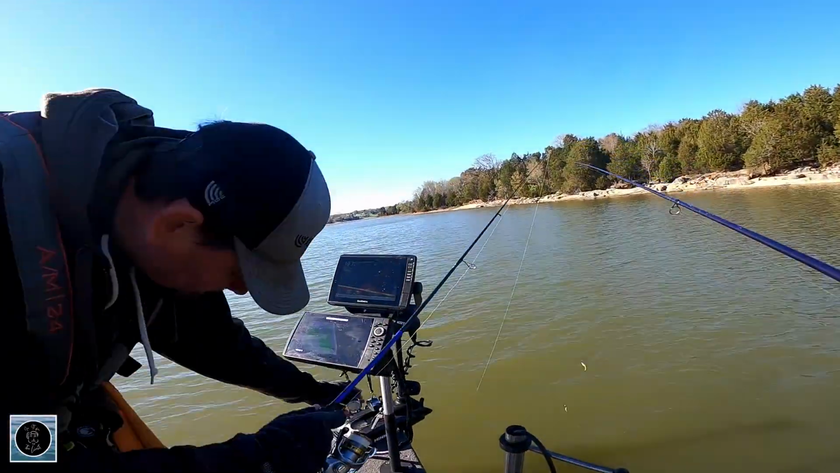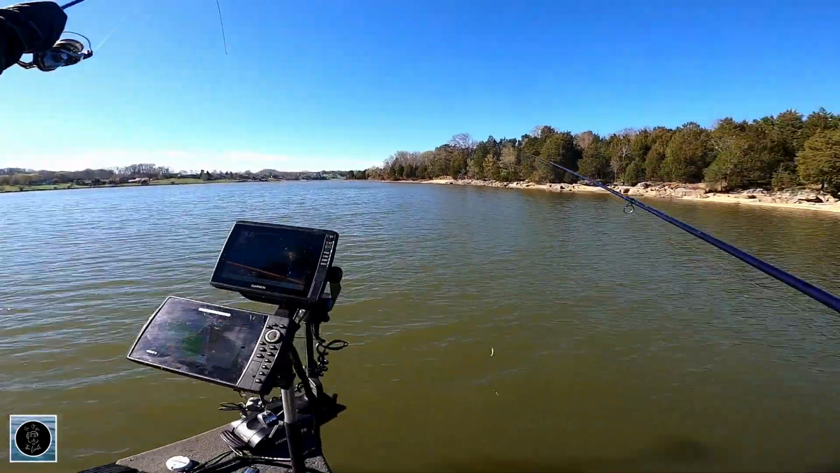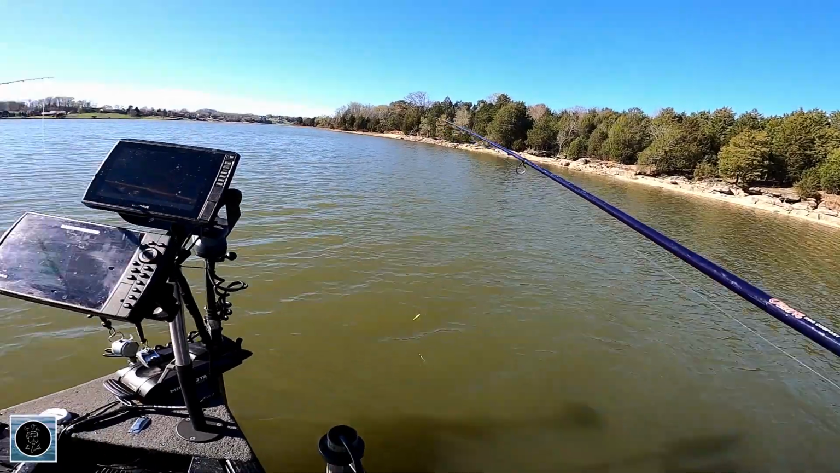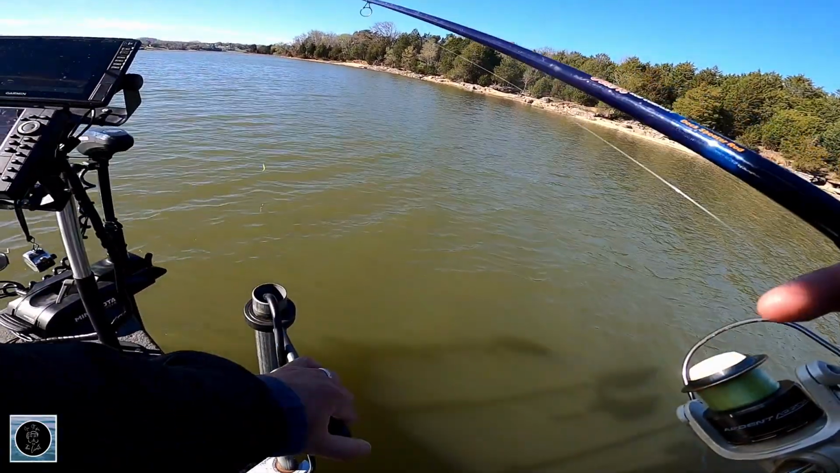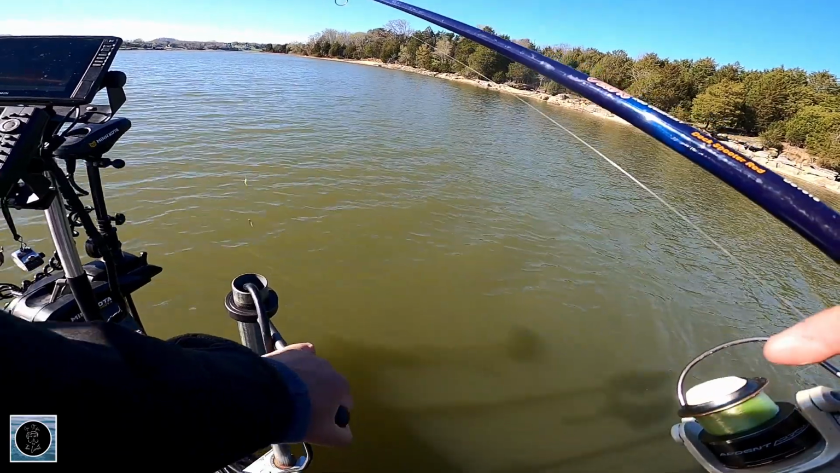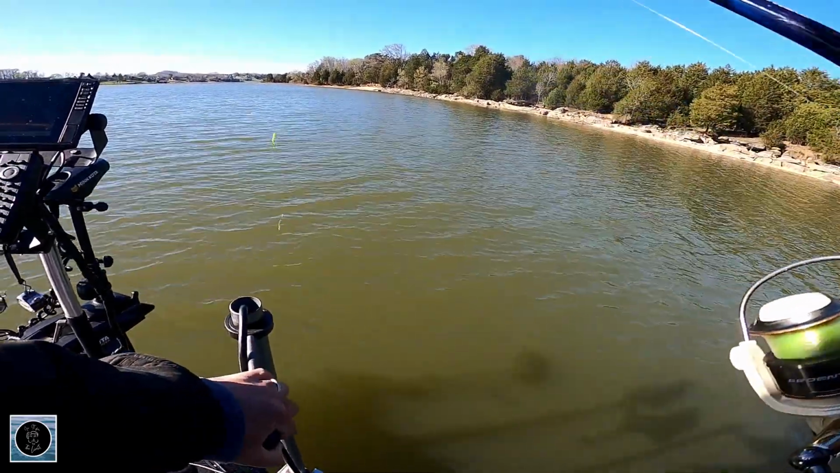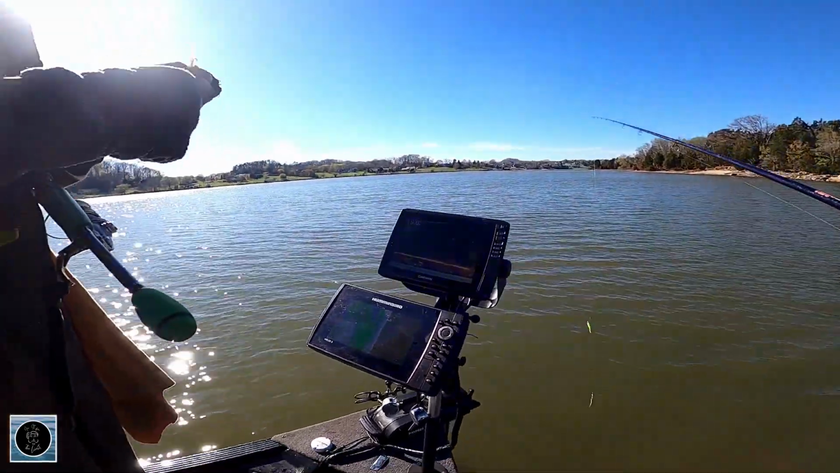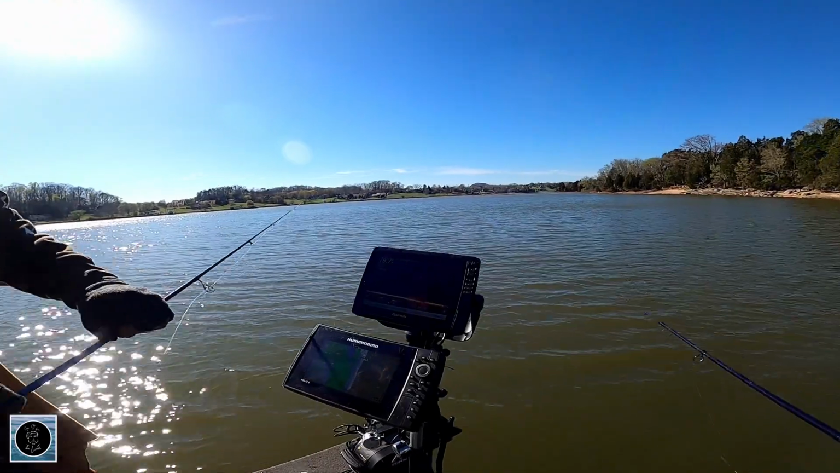We got 41 crappie today. 42. 42. I hope that one's a keeper. Oh man, probably was. Probably was the limit one fish right there. Well, I sure probably messed that up. I bet we don't catch another and finish out the limit. It's all my fault.